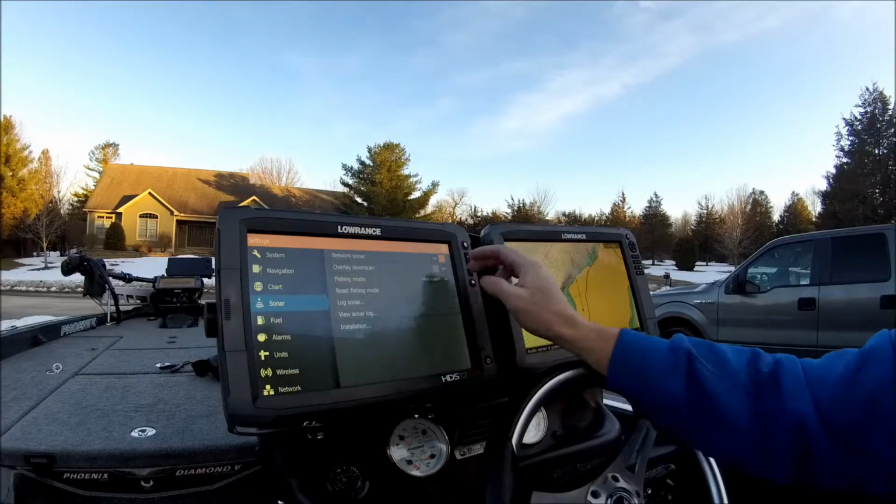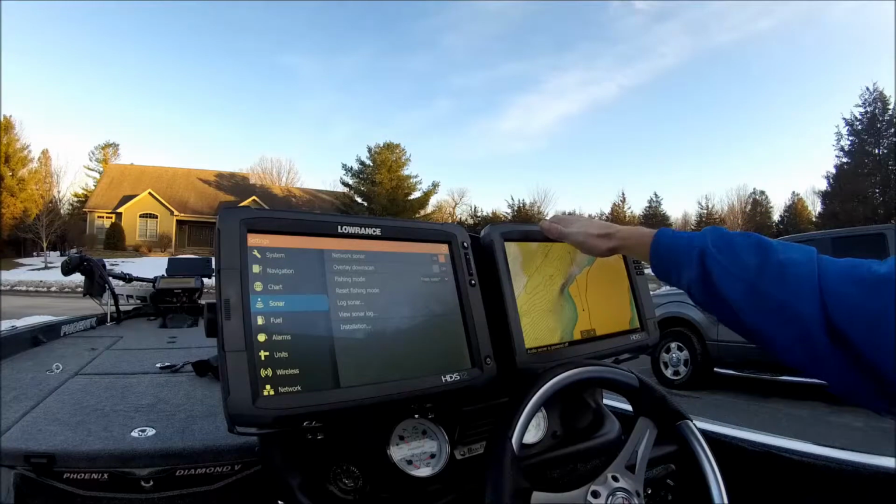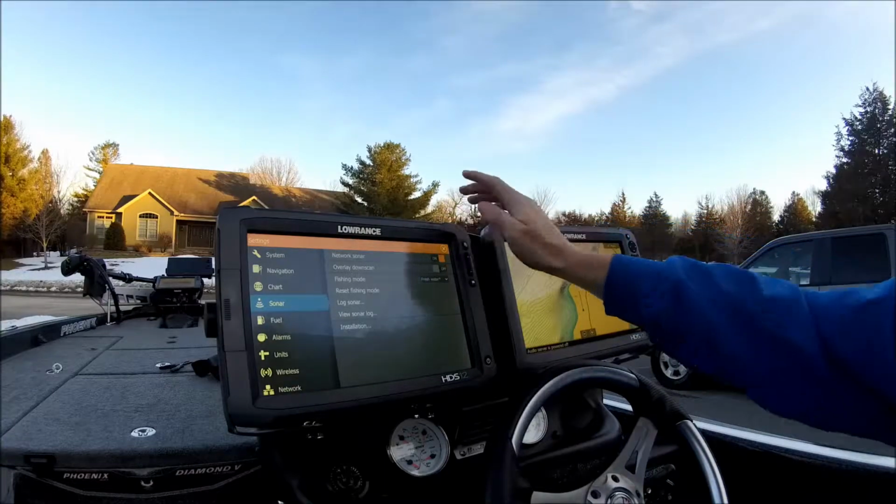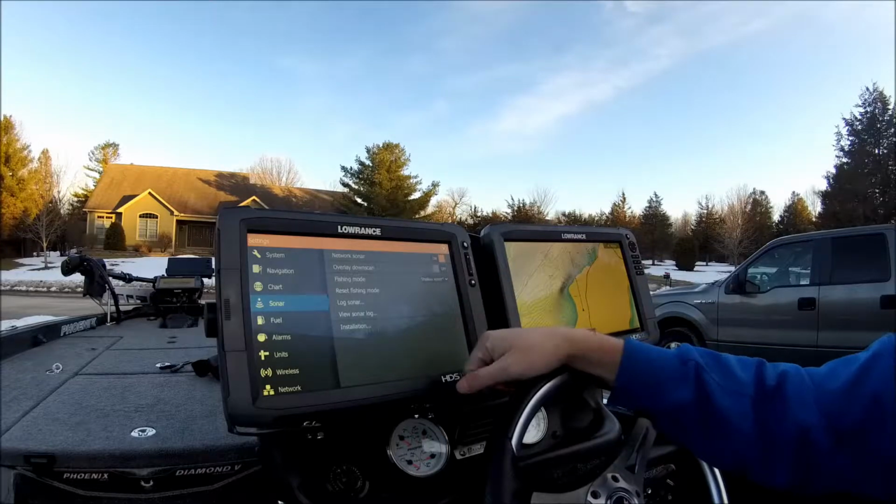For sonar, I have network sonar turned on here. That way I'm networking with this unit to read my 2D. I don't like to overlay my downscan. My fishing mode, I use shallow water or freshwater.